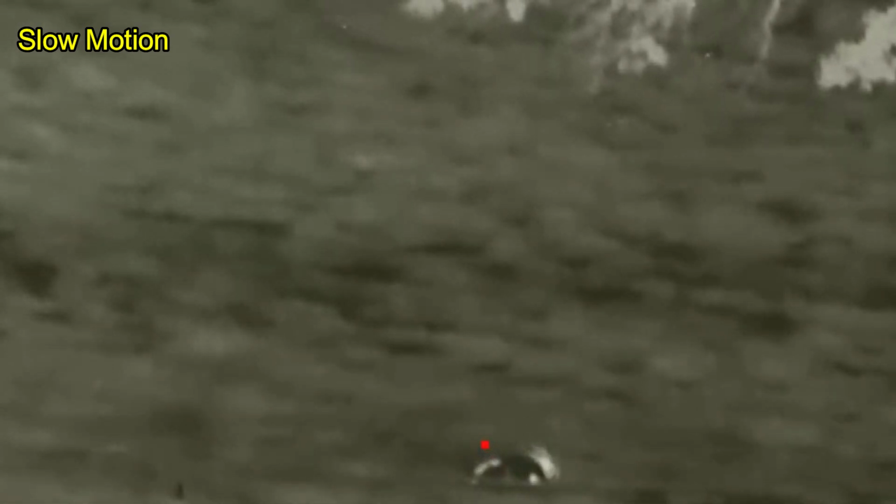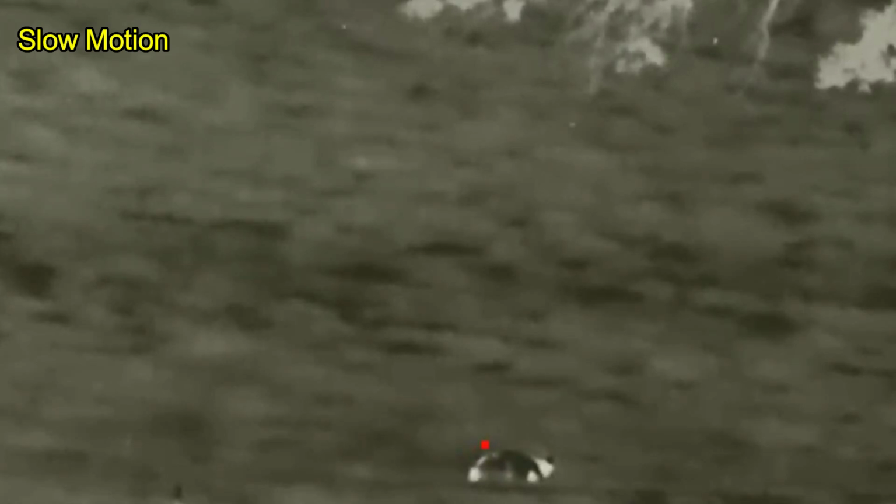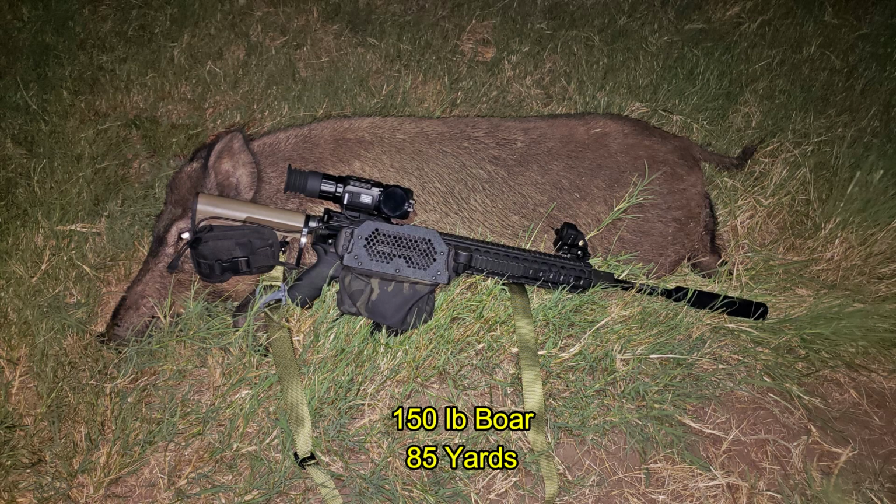Watch carefully here in the slow motion. You can actually see multiple fragments taking multiple trajectories away from the hog. This is some great footage from the Super Yoter. And it doesn't look like any of those fragments made it any more than about 50 yards. So this hog was a 150-pound boar shot at 85 yards.